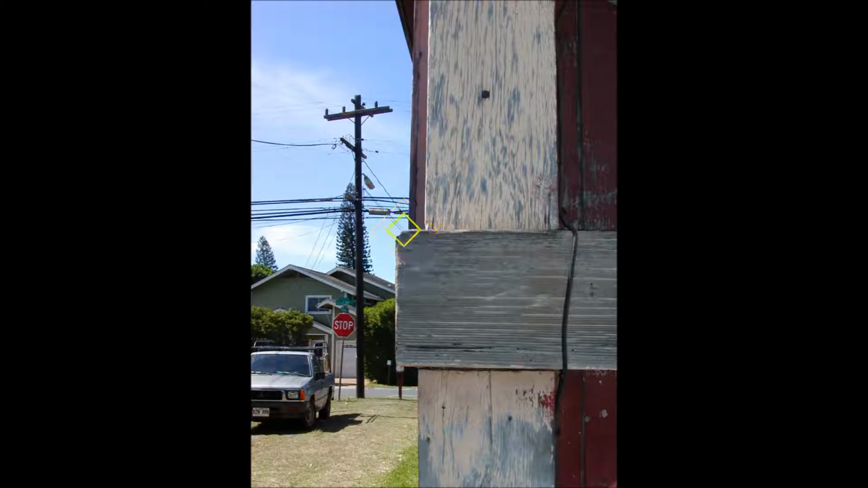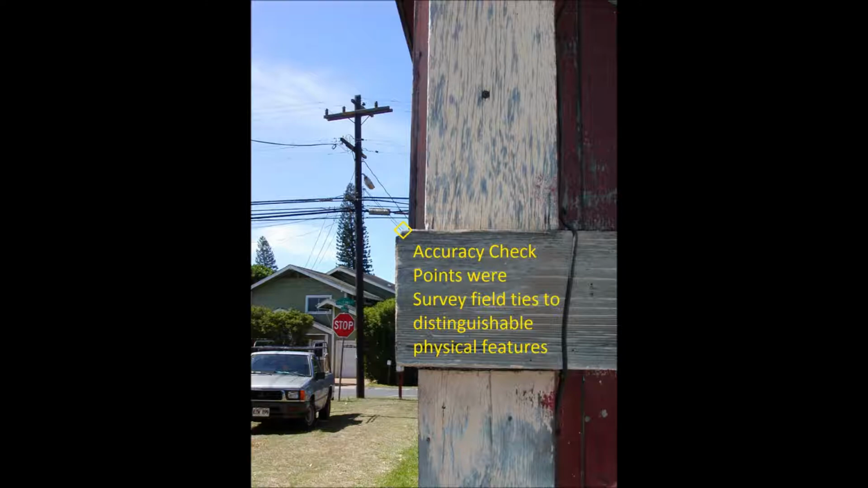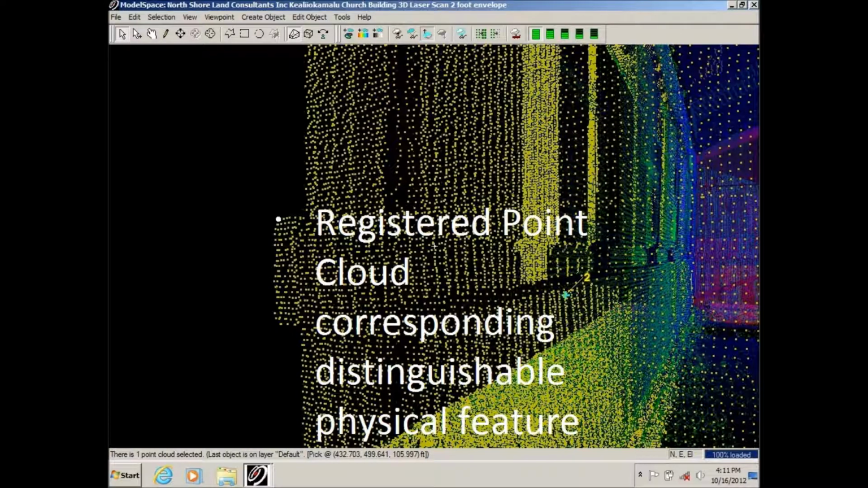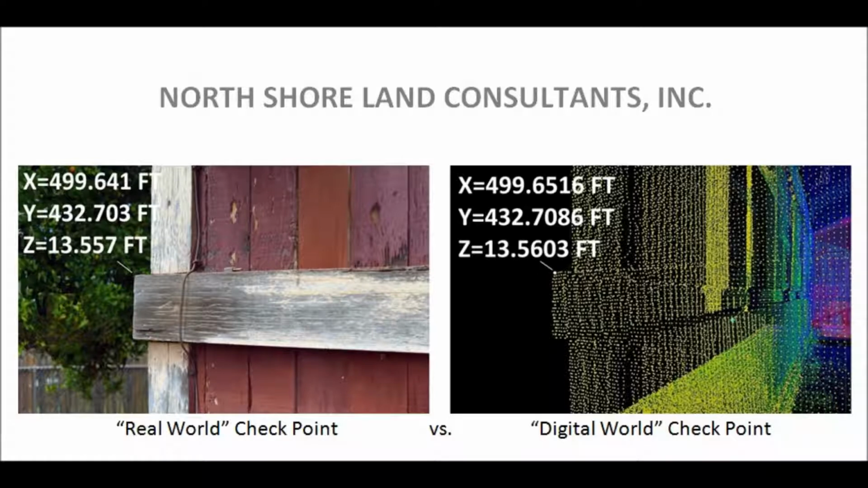Quality control accuracy checkpoints were survey field ties to distinguishable physical features. The checkpoint coordinates were compared to the corresponding registered point cloud coordinates. Our project was within plus or minus 15 thousandths of a foot horizontal and plus or minus 5 thousandths of a foot vertical.